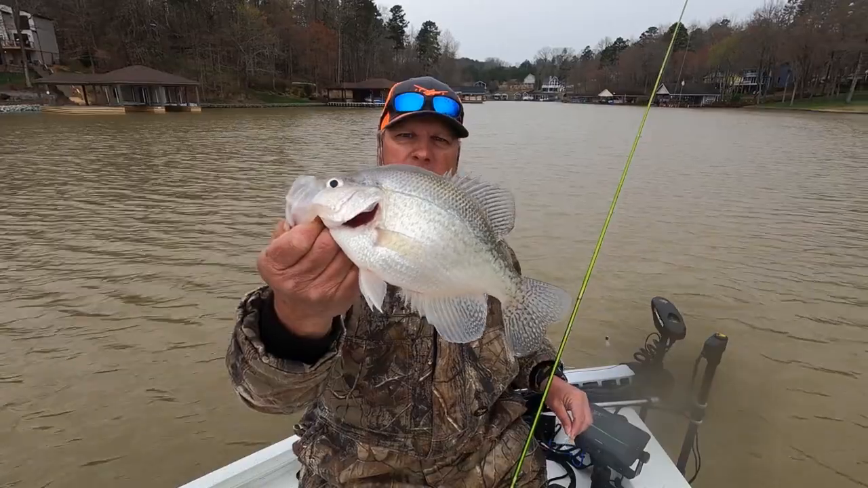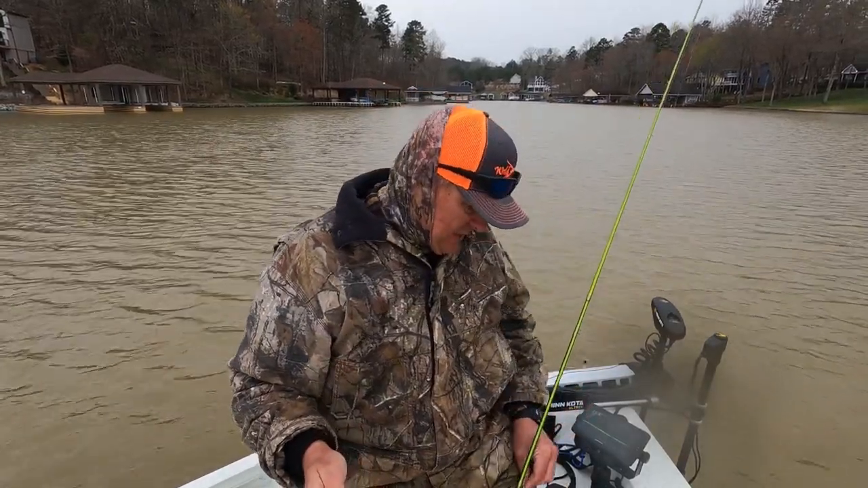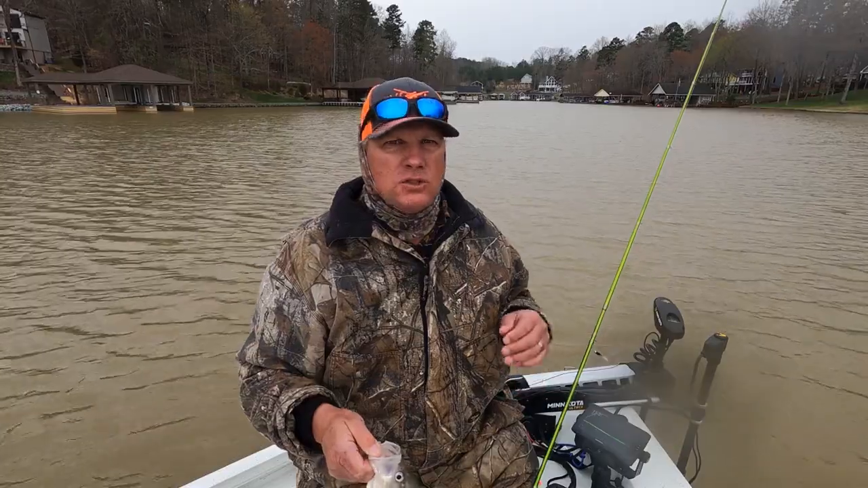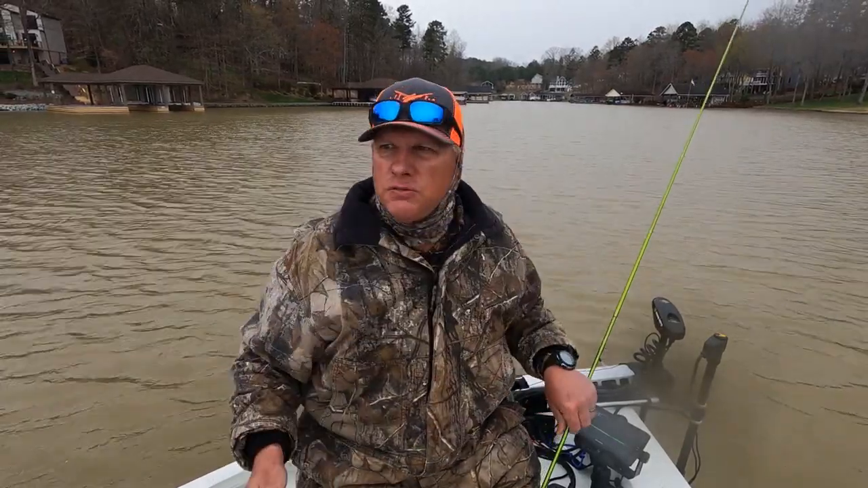Wrong time of year. That is a nice fish. He was sitting suspended back here in this cove about 8 feet deep. Reacted really well when I pitched the jig close to him. He came up there and ate. So I'm gonna put him in the live well too for a picture later on.